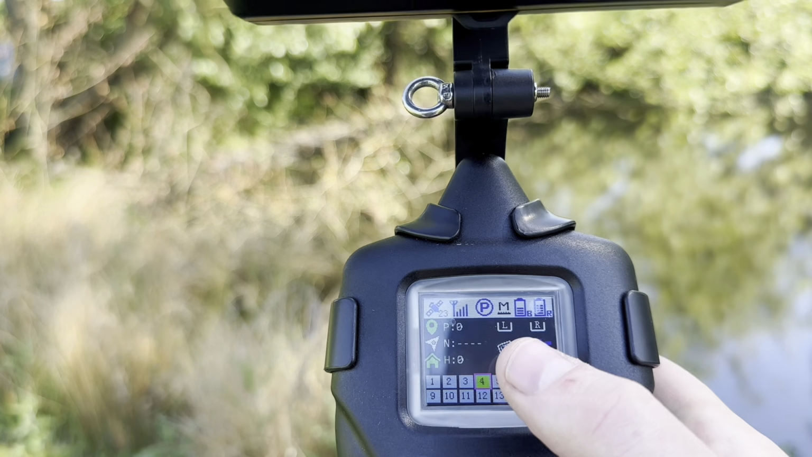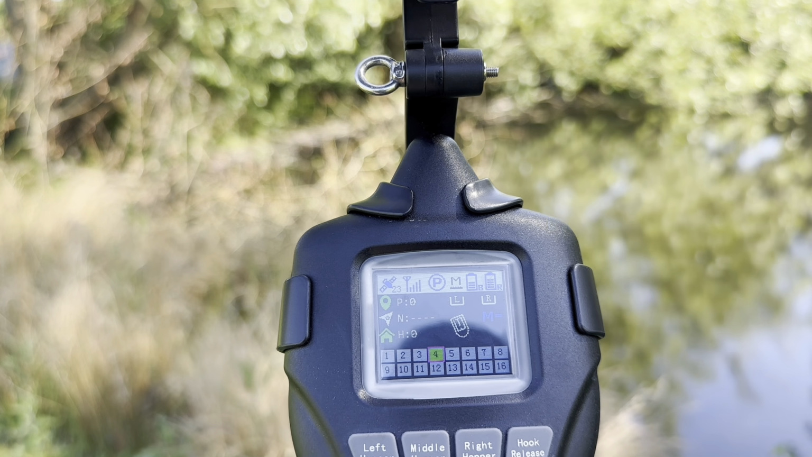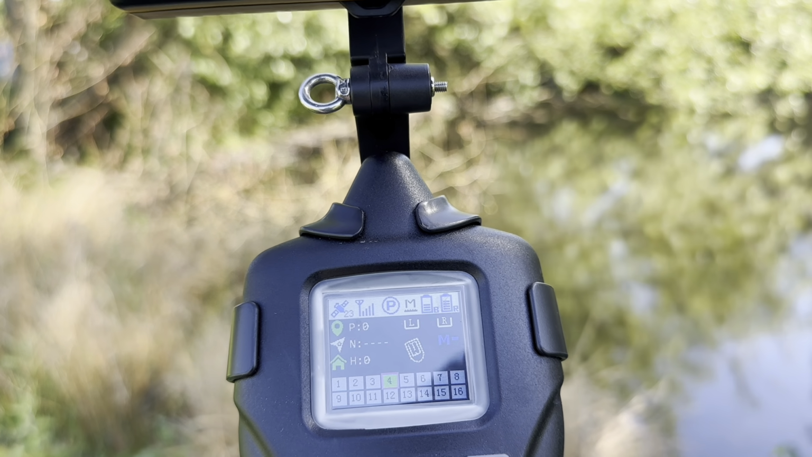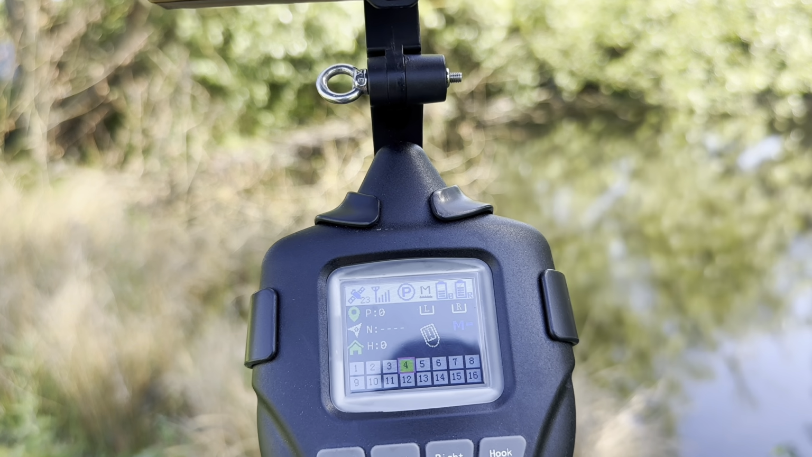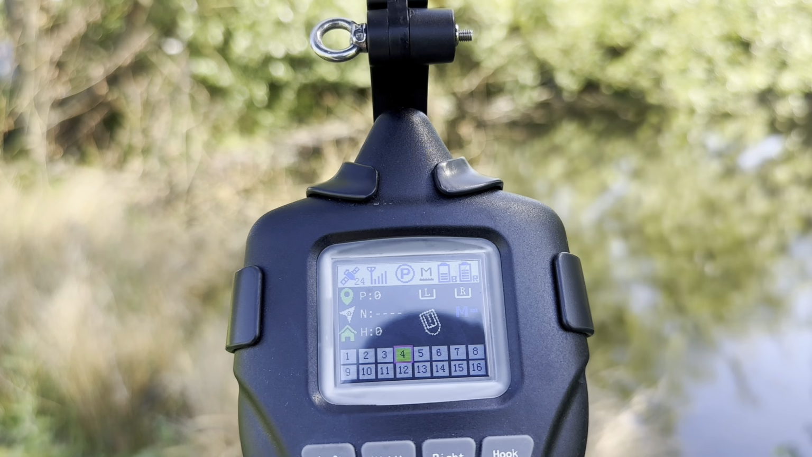And you also have, just here, what is called bow direction, which again you can adjust in the settings. So this represents the direction the boat is facing, and it's just a nice little feature. It makes absolutely no difference to the GPS navigation or anything like that, but it's just a nice little thing so you can see the orientation of the boat if you for some reason lose sight of it.